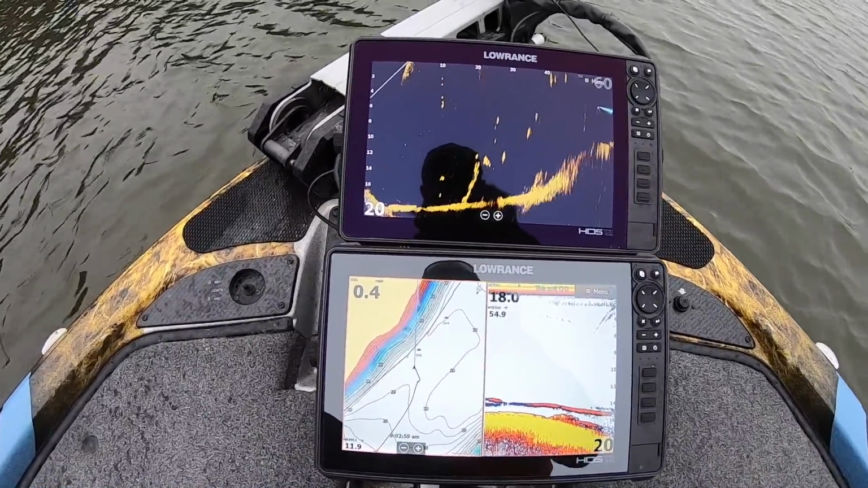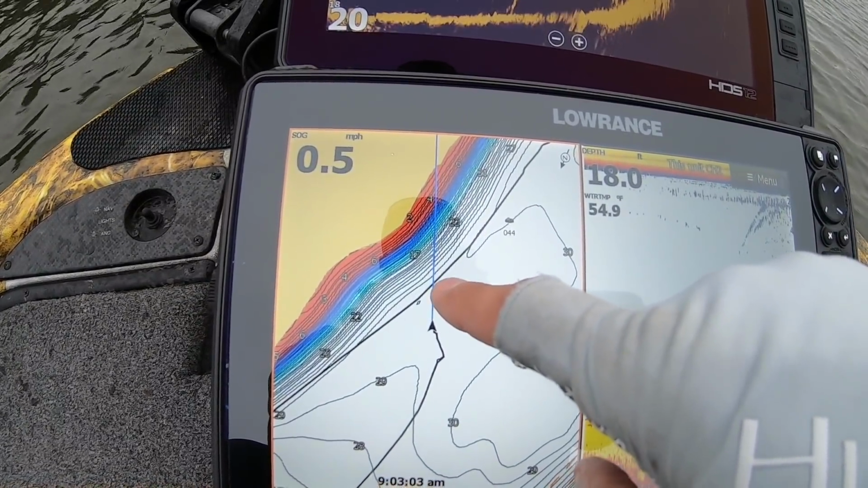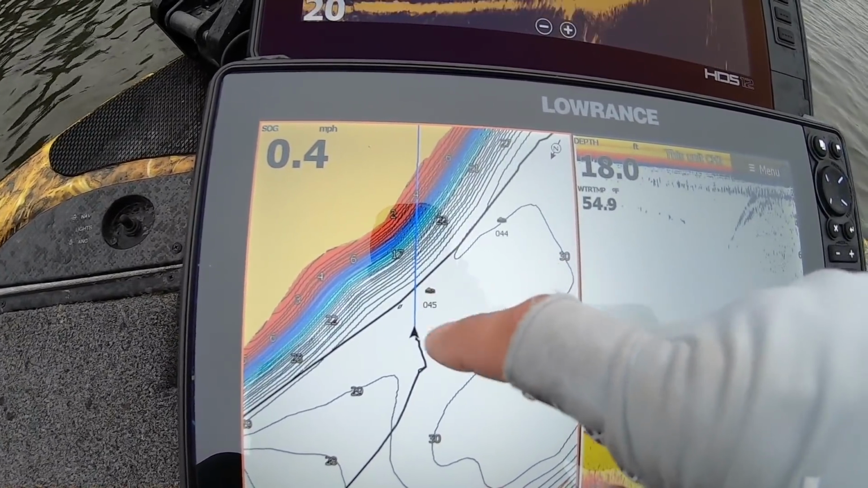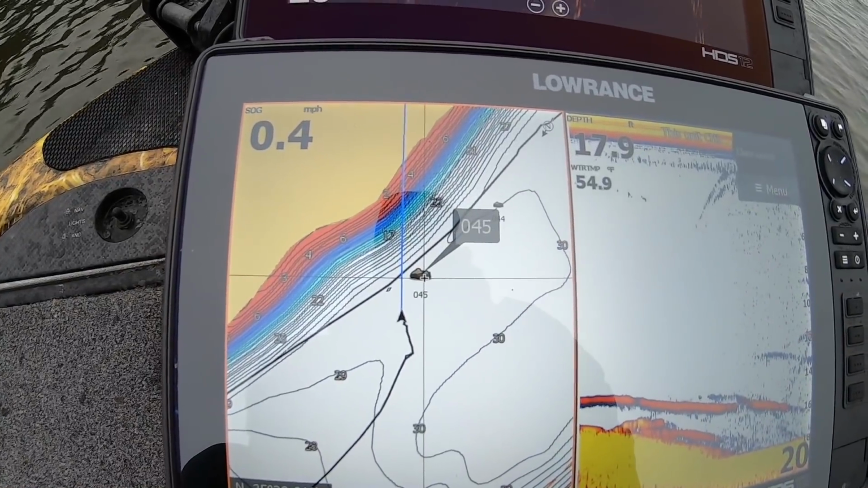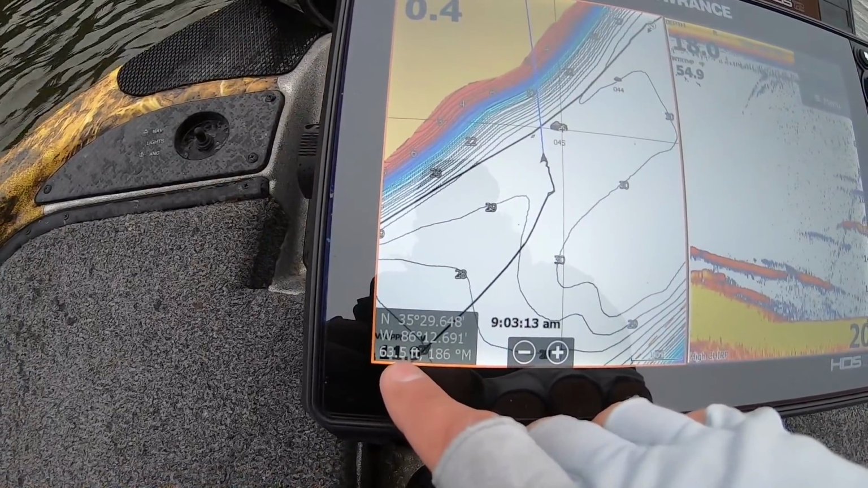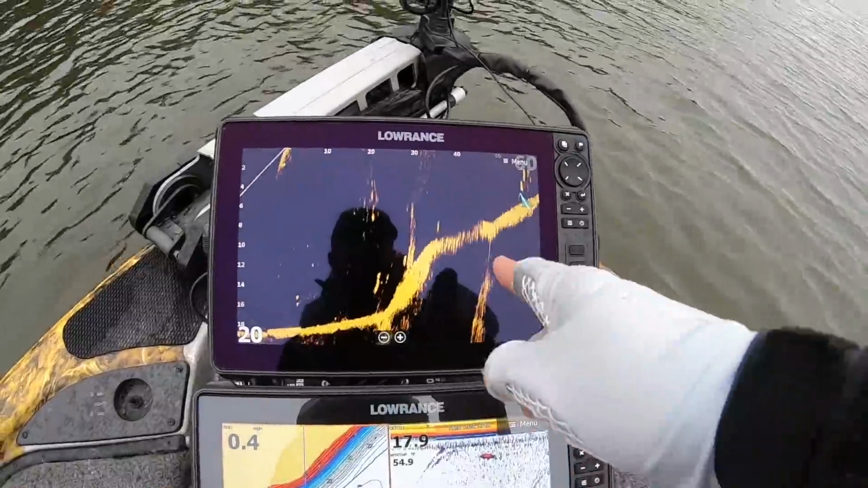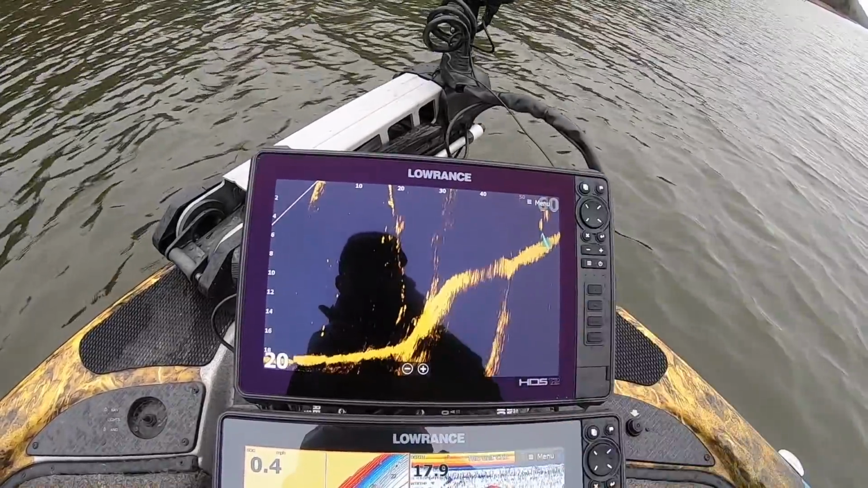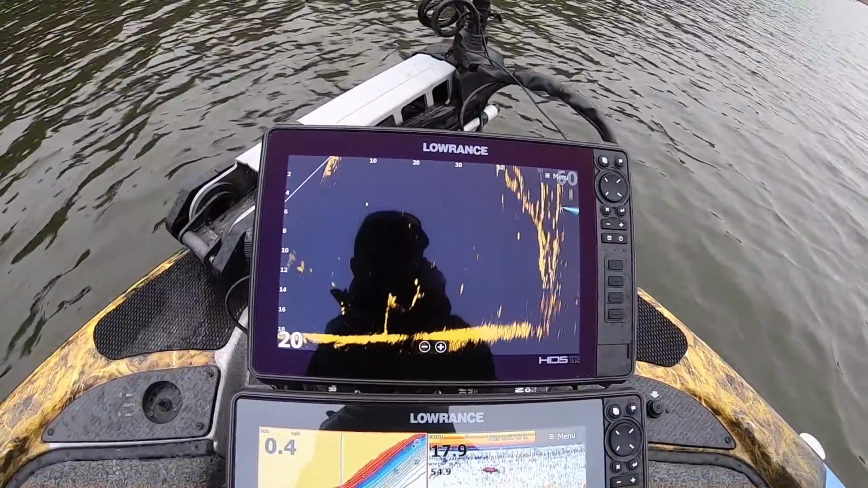And I want to show you guys a pretty cool little trick right here. You can see the waypoint right here that I dropped earlier. If I want to know how far I am away from that waypoint, all I have to do is just click it, and right here it'll show me I'm 63 feet away from where I dropped that waypoint. I've got my Lowrance Active Targets set out to 60 feet, so I can pretty much see that school of fish.